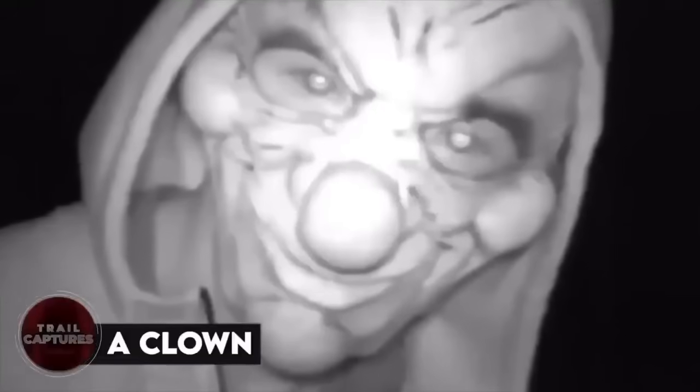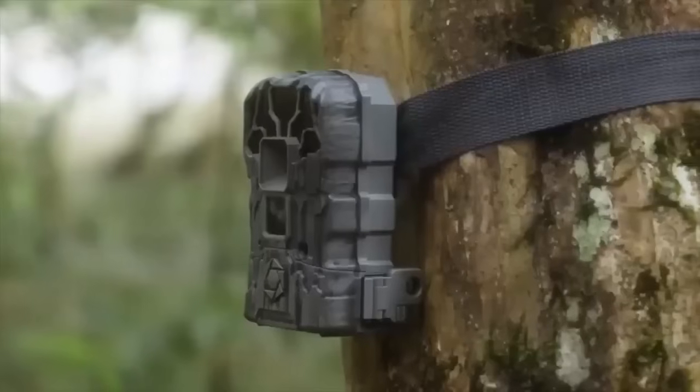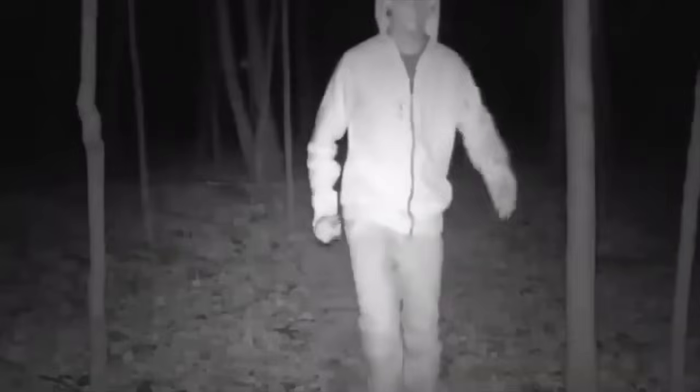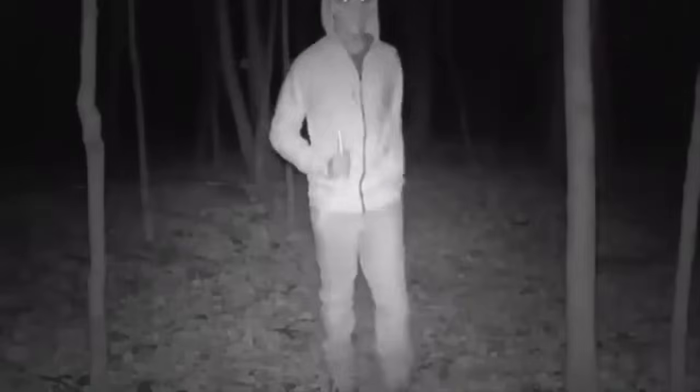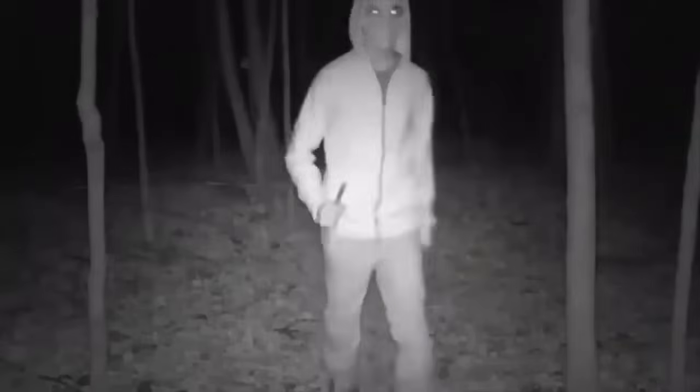A clown. Trail cameras are used to take pictures of animals in the wild, but sometimes they capture something really creepy. Like this one time, a man in a clown mask was caught on camera in the forest at night. We don't know what he was doing there, or if he was even a real person. The spooky clown stared right at the camera before vanishing into the woods, giving everyone the creeps. Who knows what other scary stuff is out there lurking in the shadows?